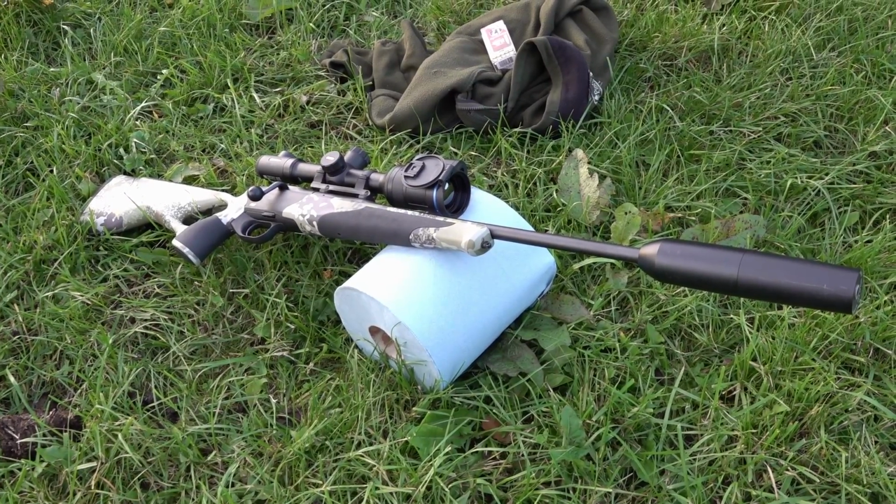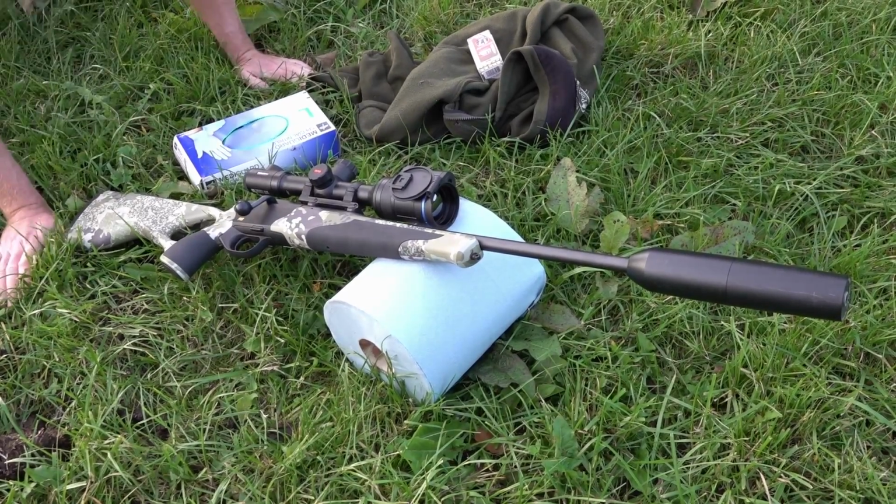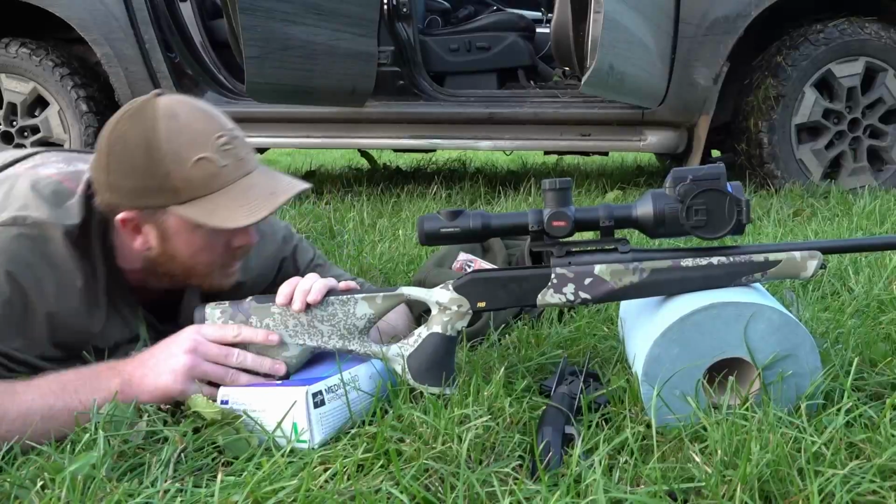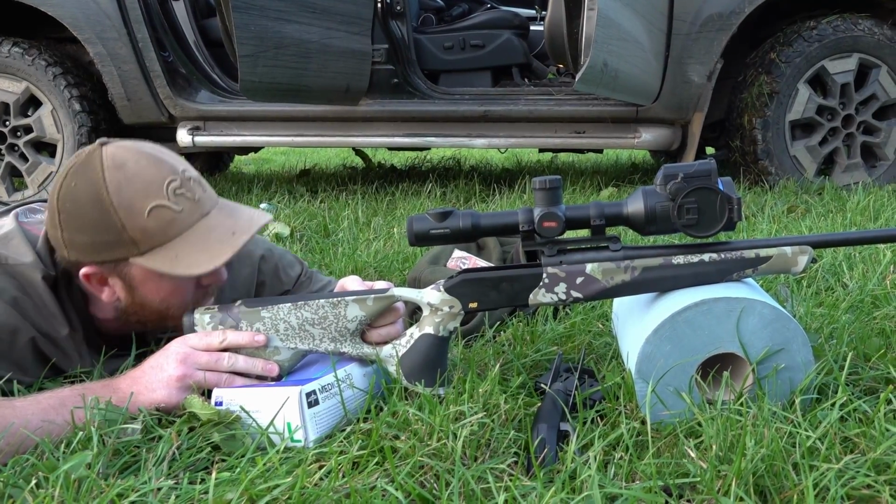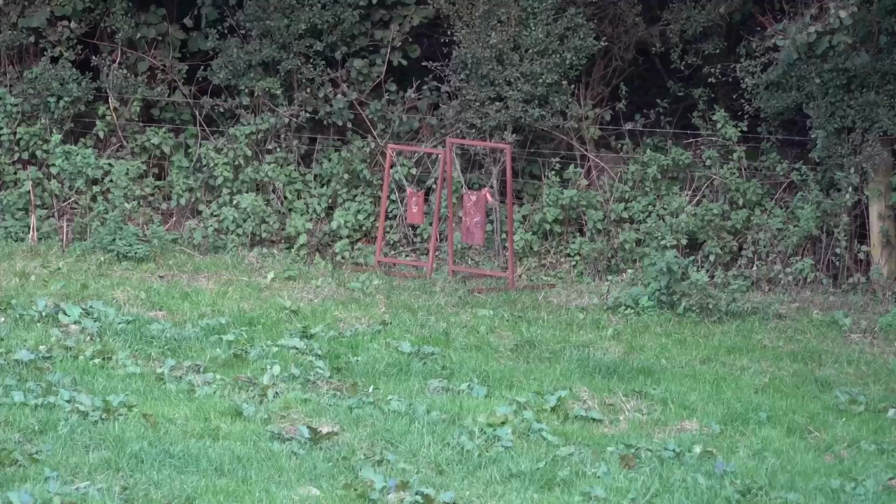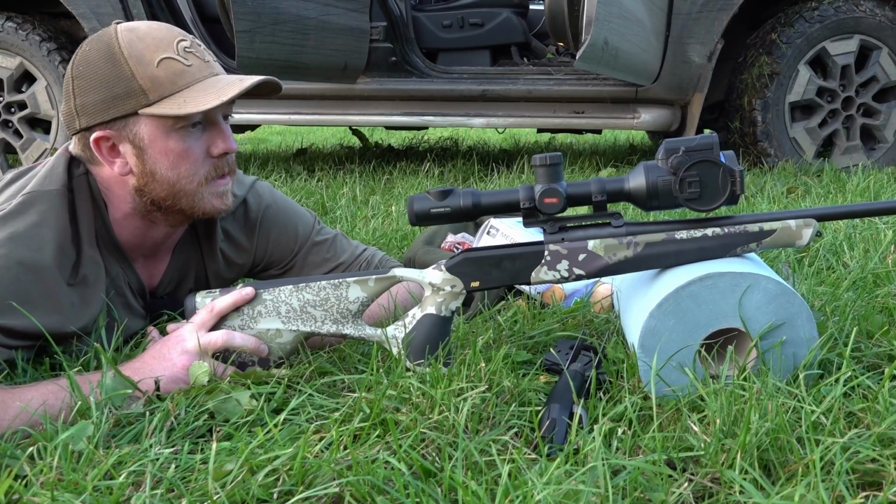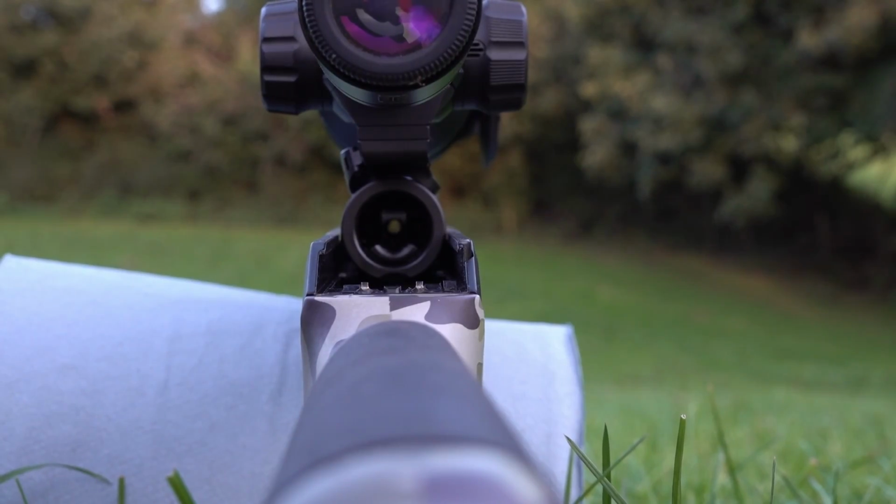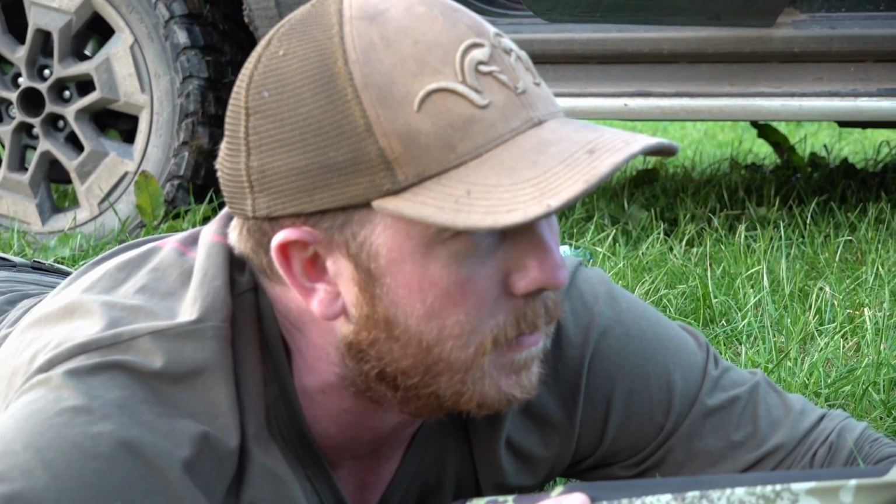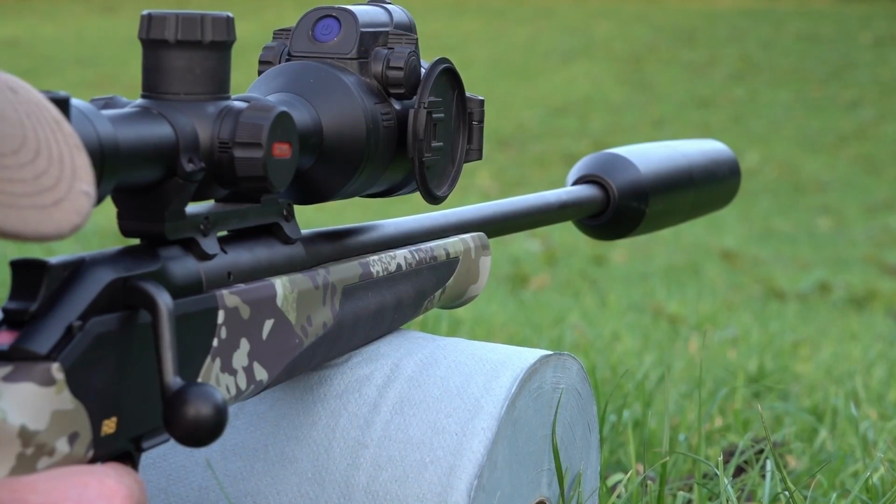We reconvene a few days later and Tom has a new rifle, a Blaser R8 in 17 HMR. He needs to zero his Pulsar Thermion 2 thermal scope to it. This rifle hasn't had any shots for it, so we're about 50 yards from the target. It's a 17 HMR. I'll always try and bore sight it roughly and line it up with the scope for the first shot, so I roughly know where I am to adjust to make it easier and save bullets.